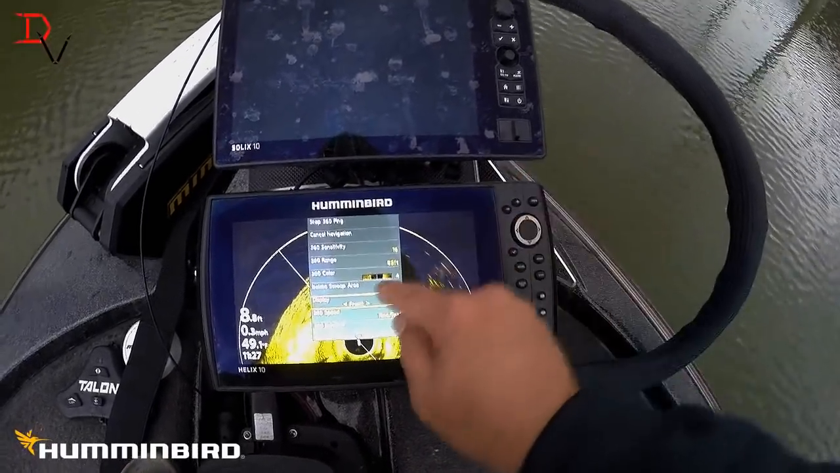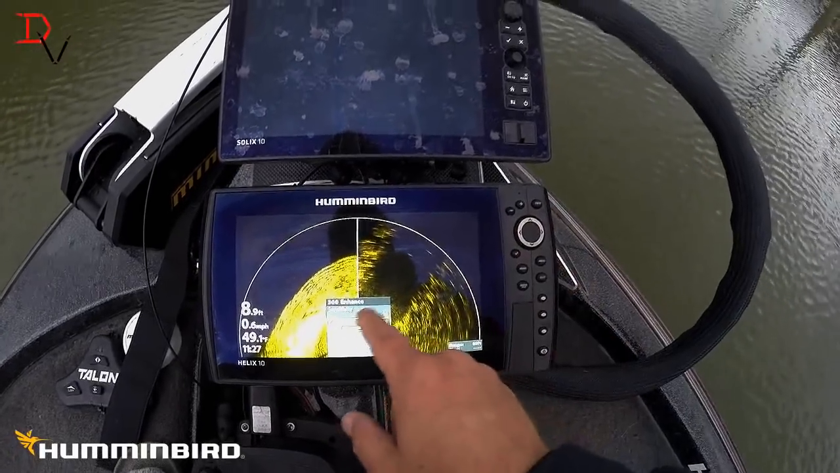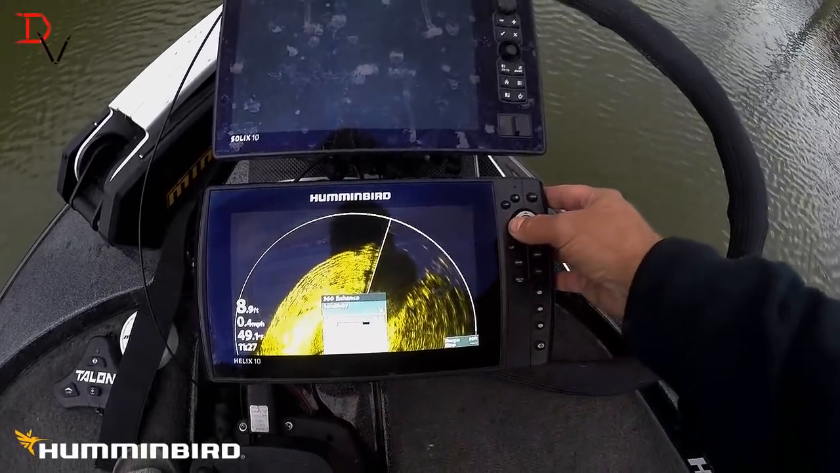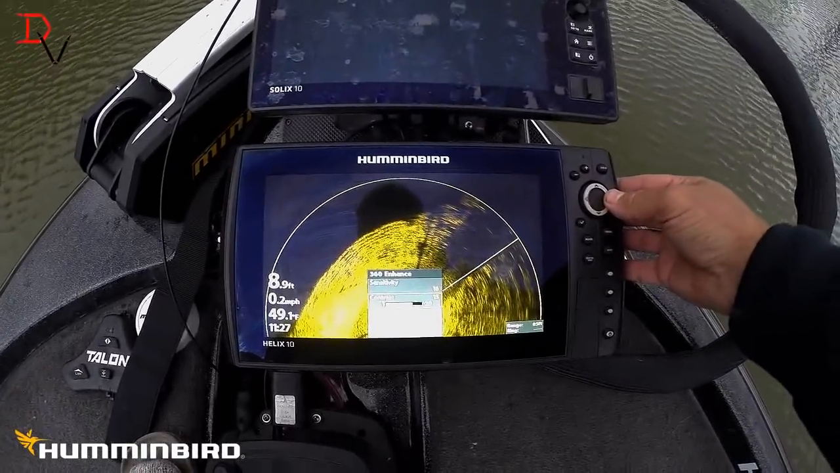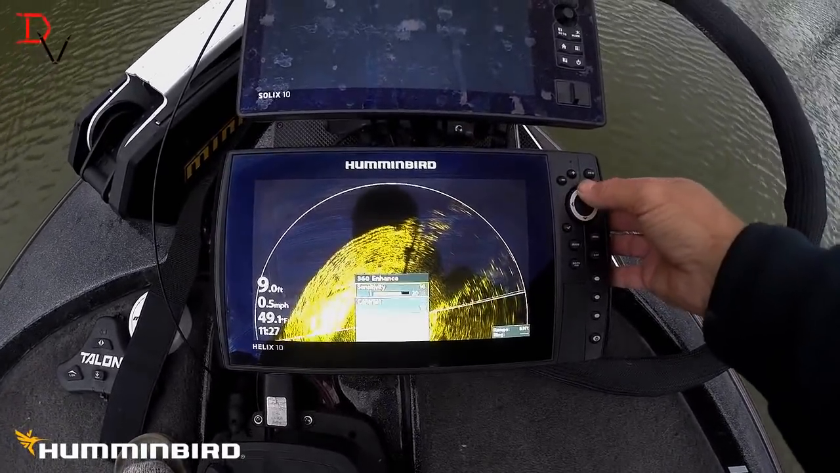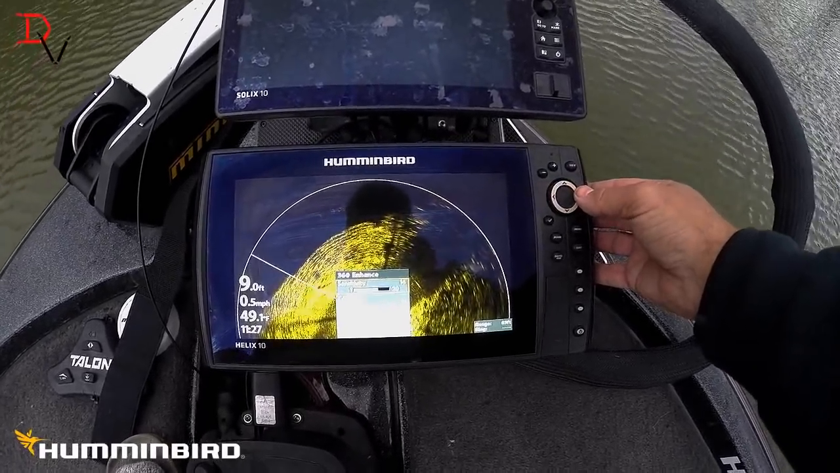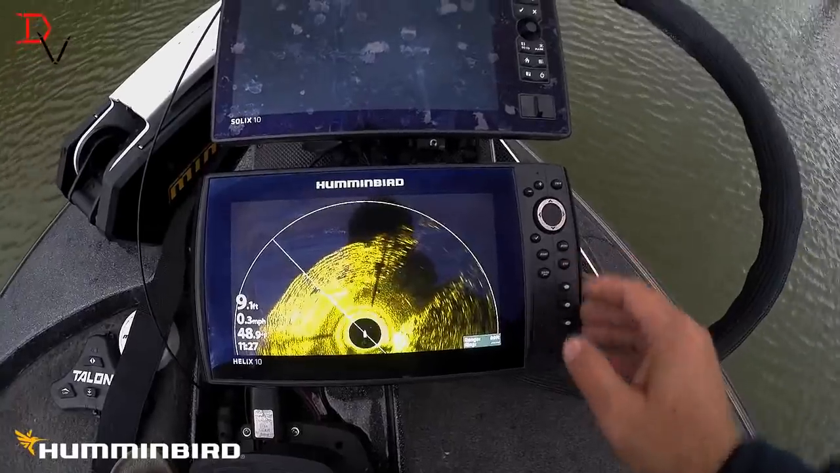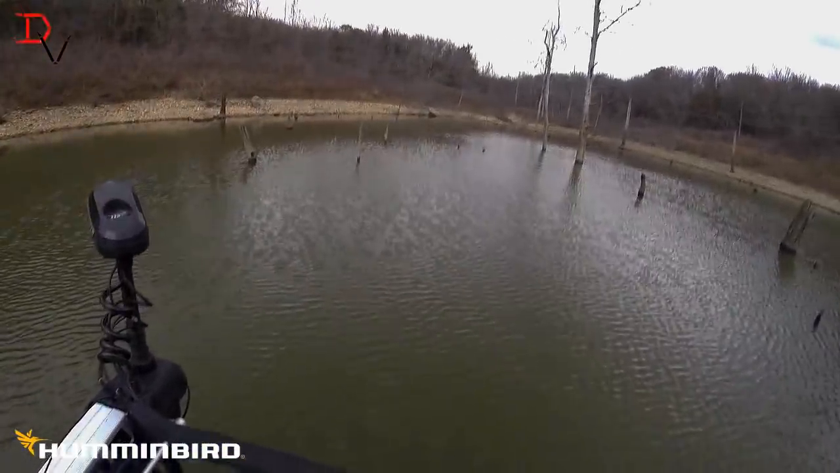All you have to do is set your range, and then I come down here to sensitivity and contrast. It's color palette 4, SI enhance. 14 to 16 on both of them is a good place to start. That's a little bit bright to me, so I'm going to just tweak it down a little bit. You can increase it there. That's a little bit dark. That's all you've got to do to get Humminbird 360 and put it to work for you.